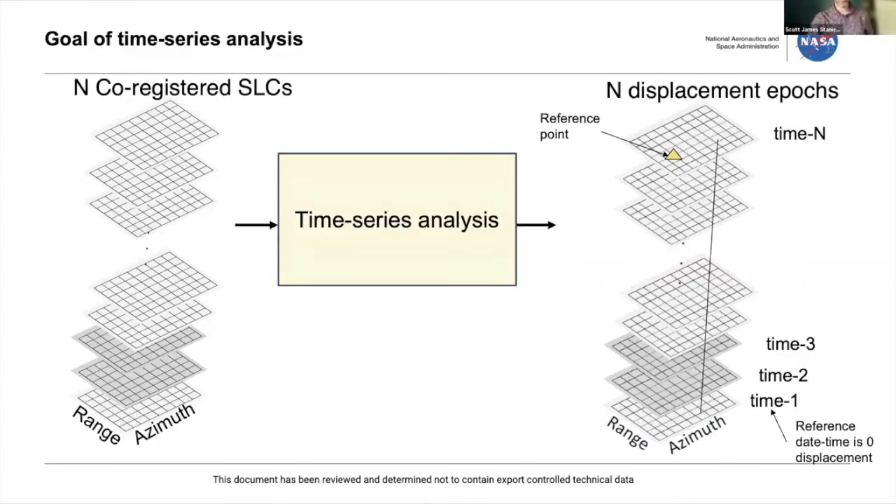So one way to view this is to say the input to time series analysis is a set of co-registered SLCs. For ISCE2, the stack processors were using radar coordinates. We've now seen how pleasant it can be to have geocoded SLCs, and especially for NISAR, I think a lot of you will want to use those, that they're already co-registered and they're already on geographic coordinates. So you can pop them into your time series analysis box and output the same number of displacement epochs.